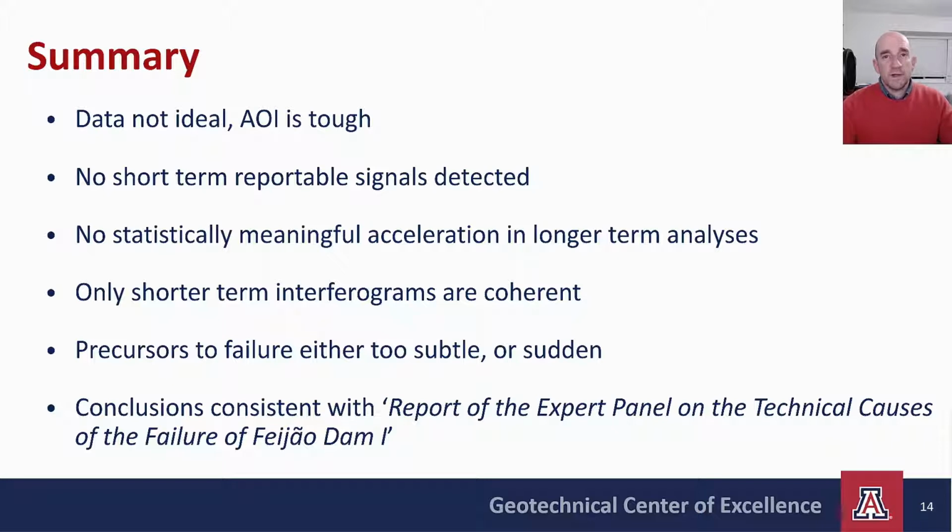So the precursors to failure are either likely too subtle to detect or too sudden. If they're too sudden, they occurred on a timescale shorter than the SAR image frequency. And the conclusion we came to was later corroborated by the expert panel.